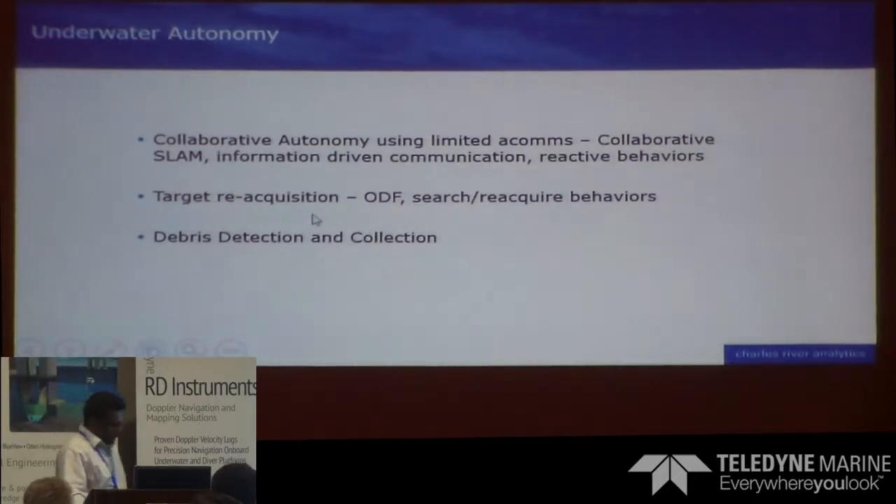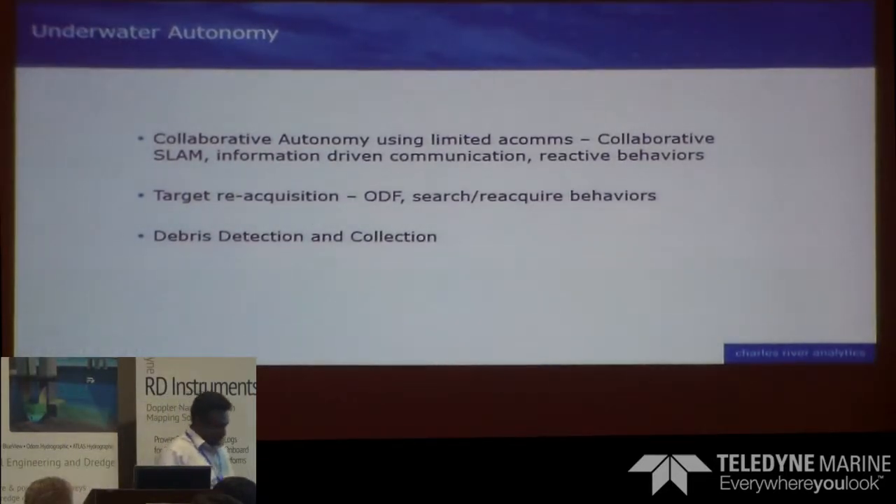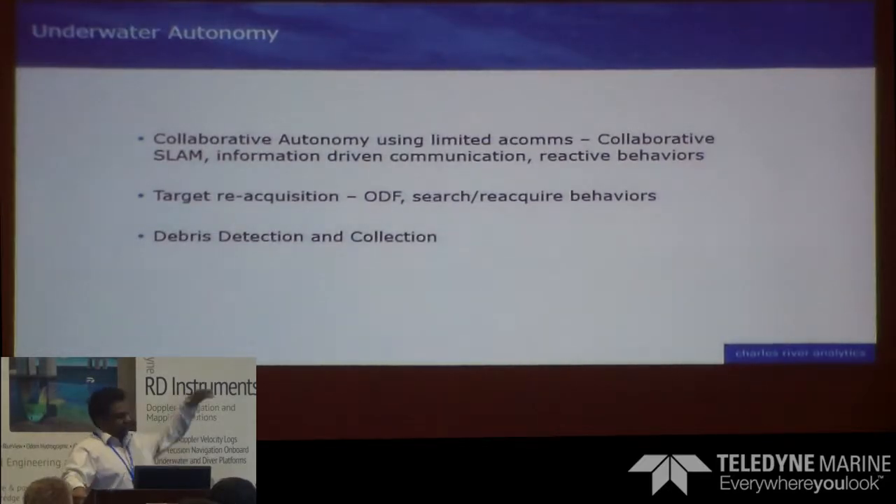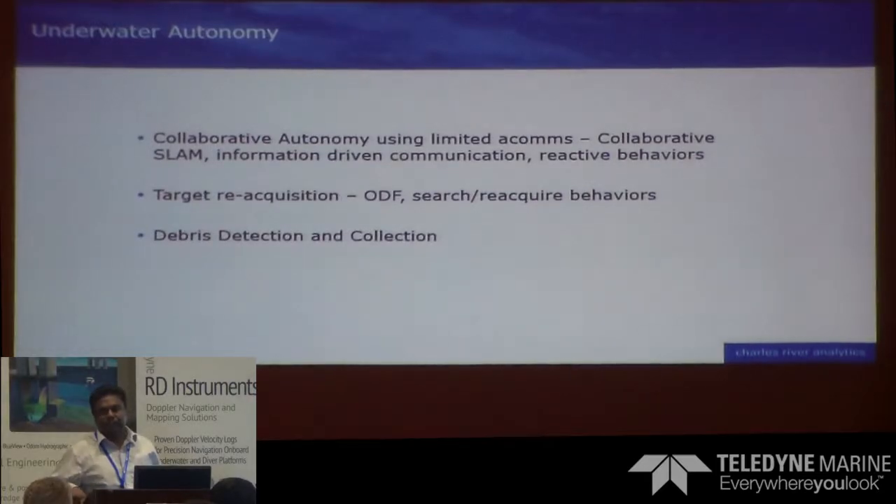And one of the debris detection projects that we do with this system is that we have the BlueView Teledyne forward-looking sonar MB2250, working at a longer range, detecting debris fields. So the idea is that if you see man-made objects, you will see straight lines, circles, well-defined geometric shapes.